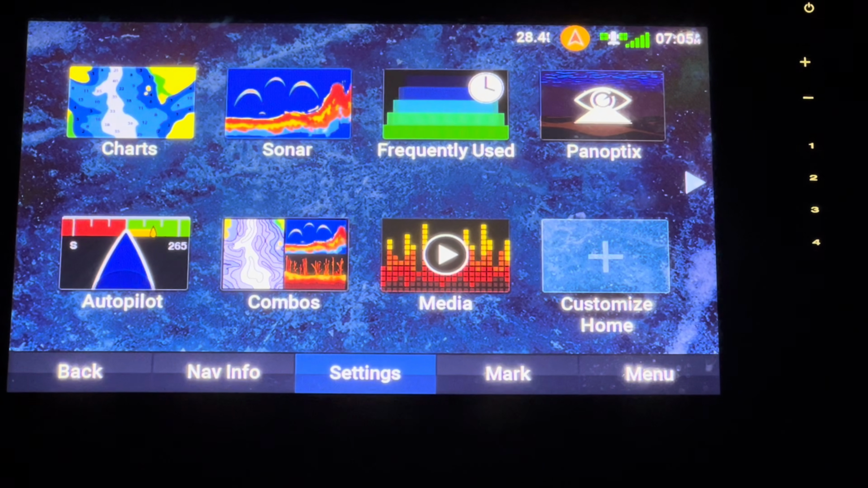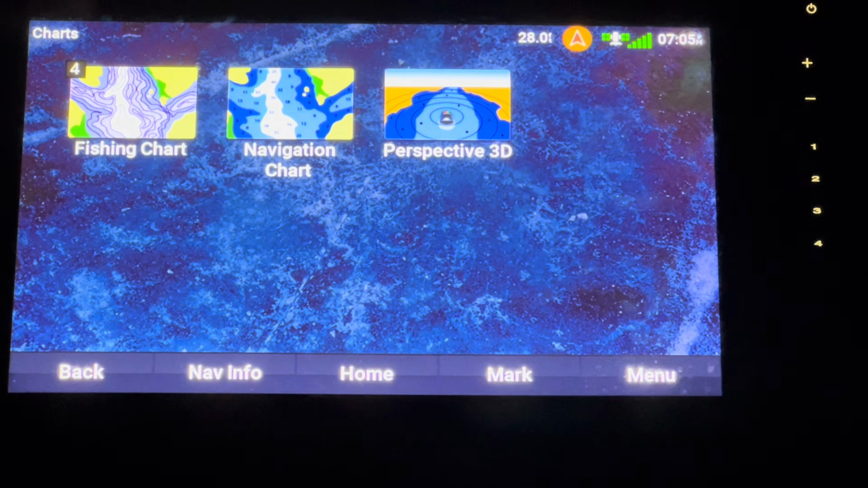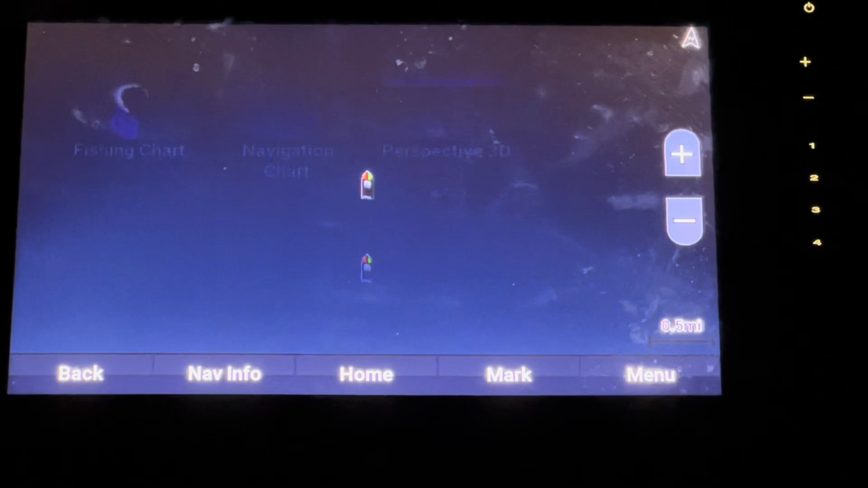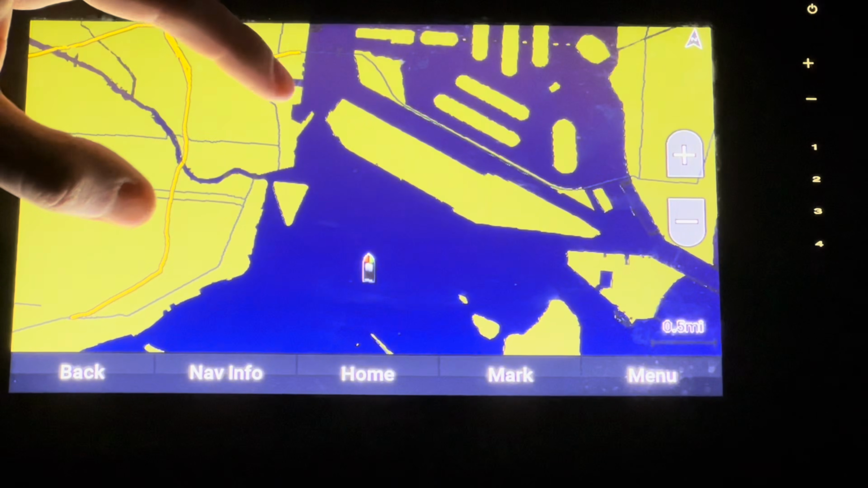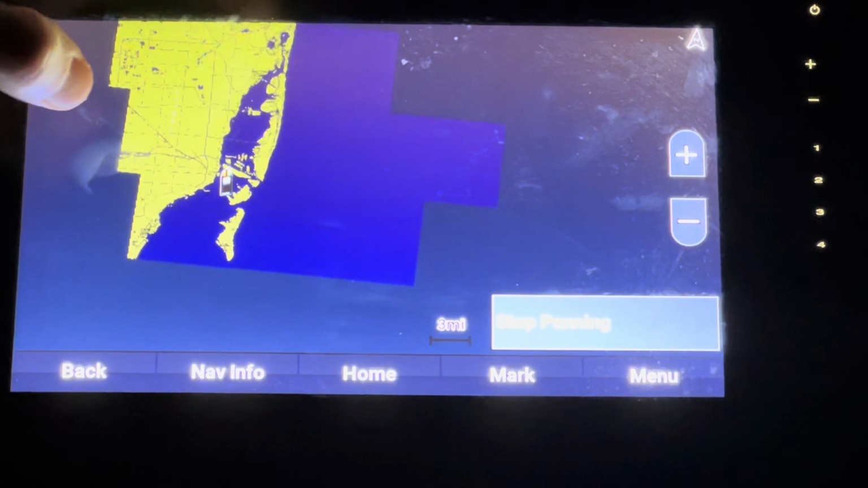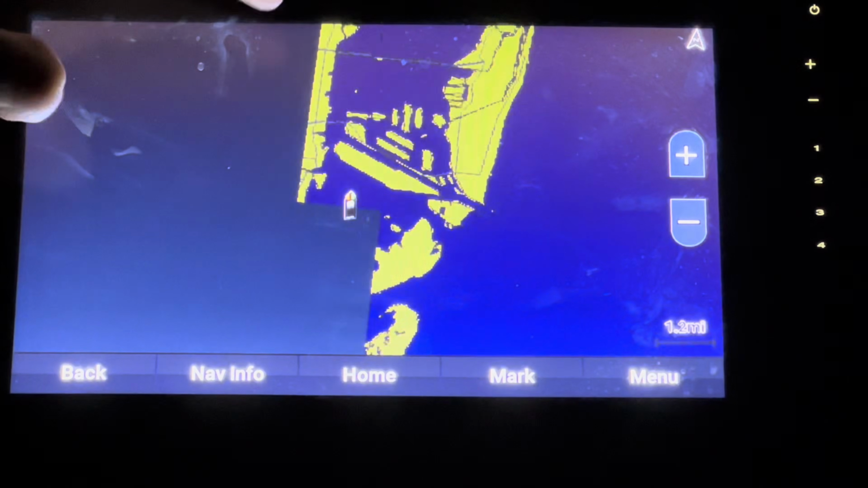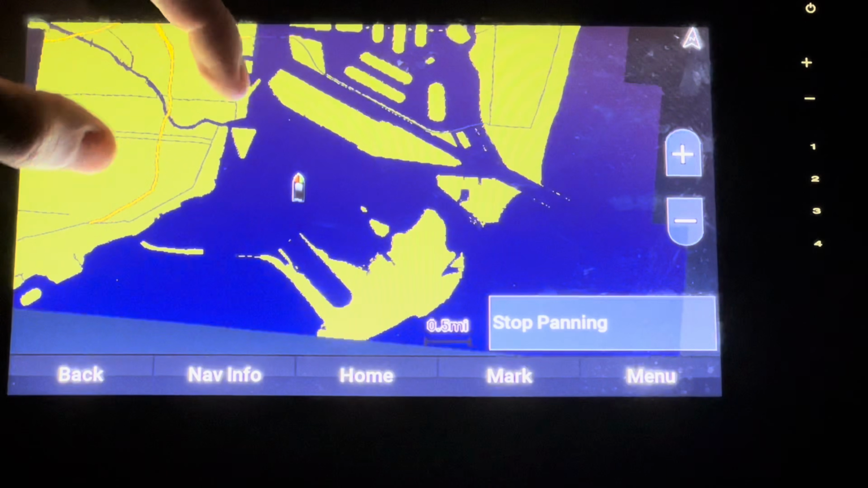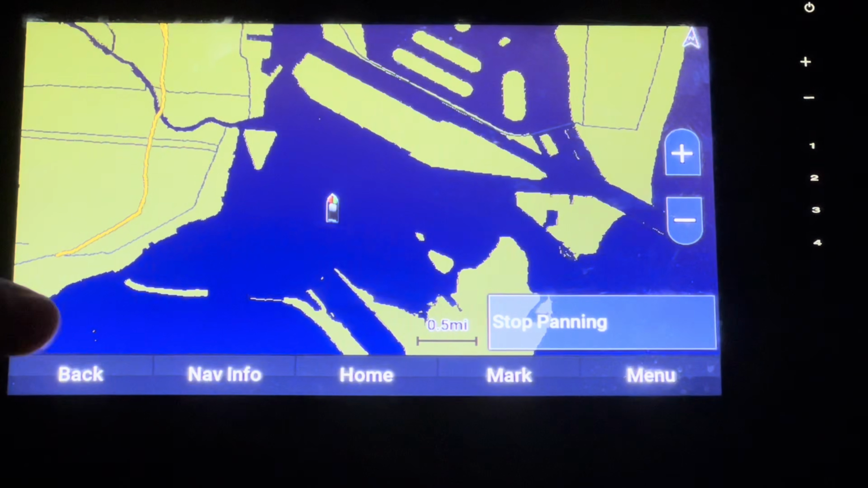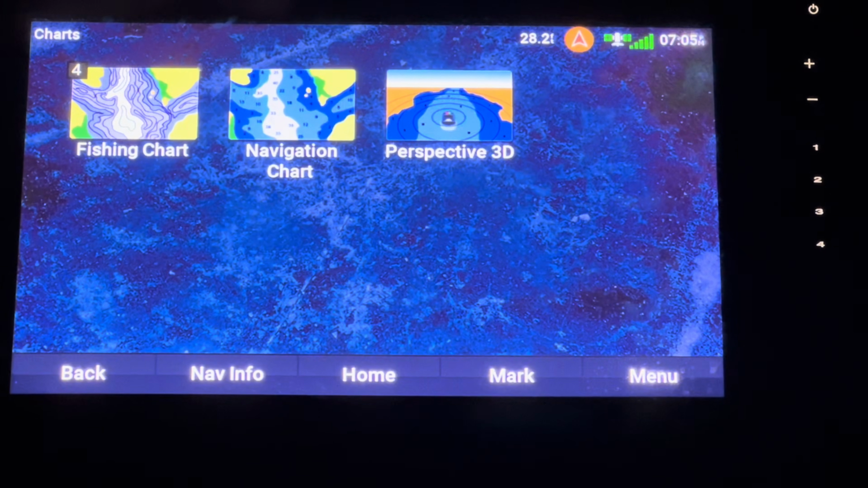So this is the first page that you're going to be greeted with. We're going to hop right into this. So charts. This is your fishing chart right here. So it's going to explain all the different things you have. So it is a simulation. All these different options here, it's going to give you just a general map of what you're faced with, what's in front of you, what's behind you. You can zoom in, zoom out like I'm doing now. I'm going to back out of here. And this is a very responsive system.